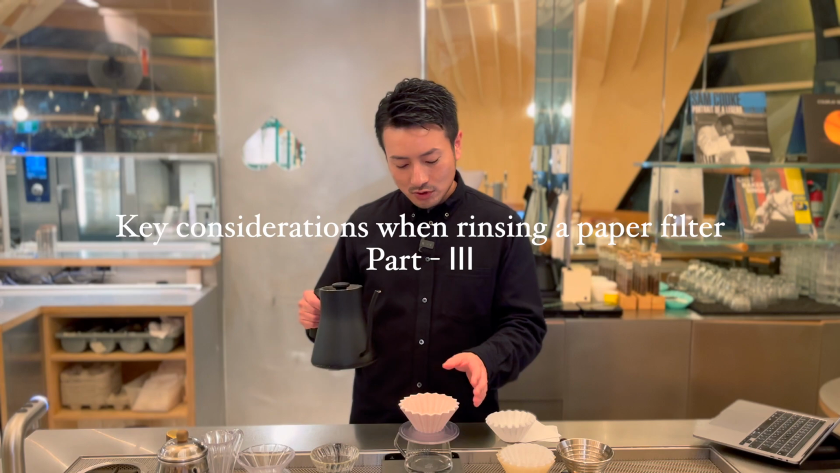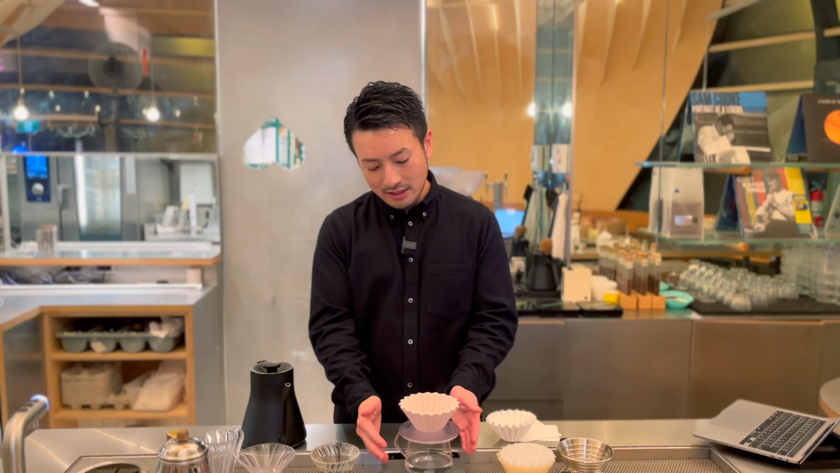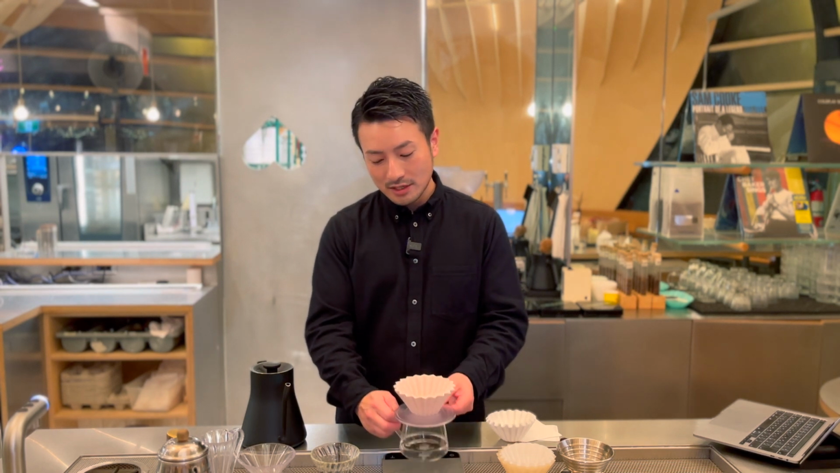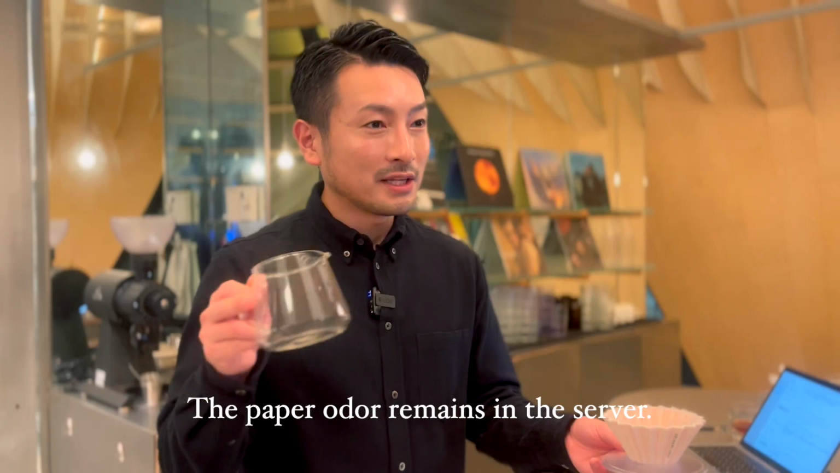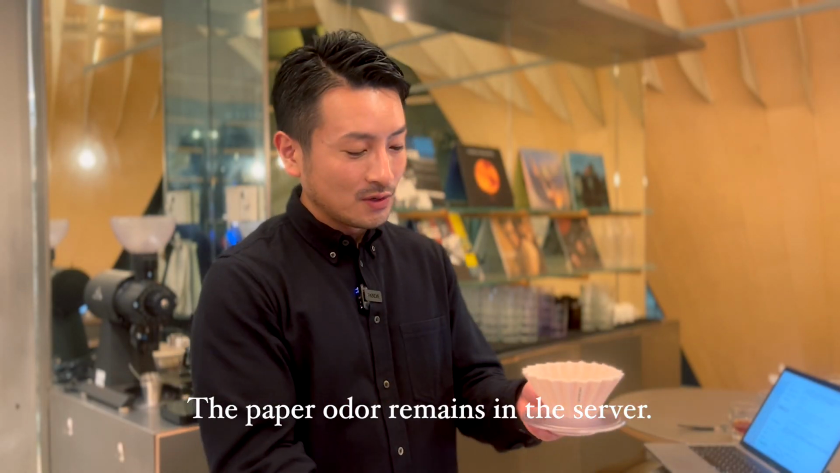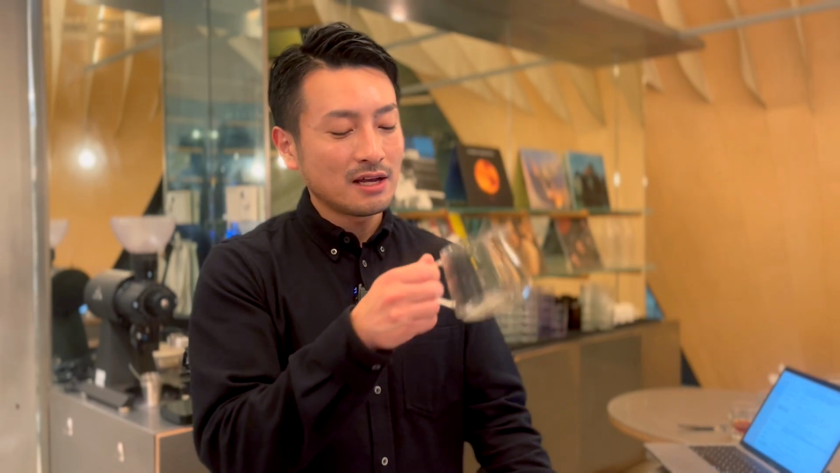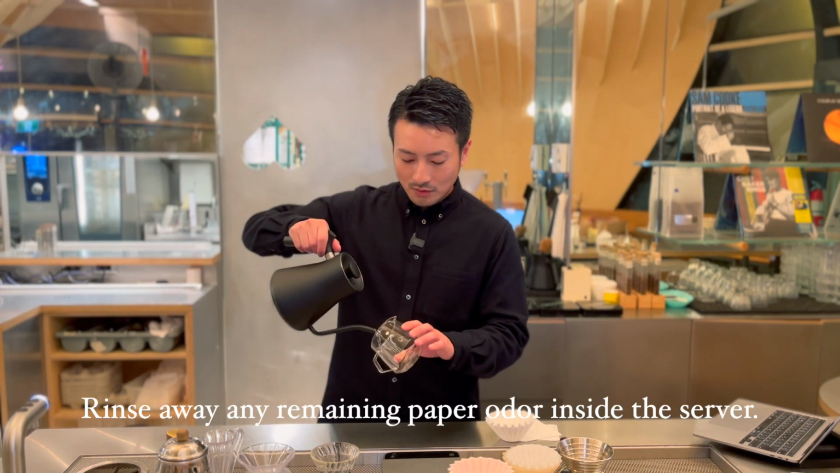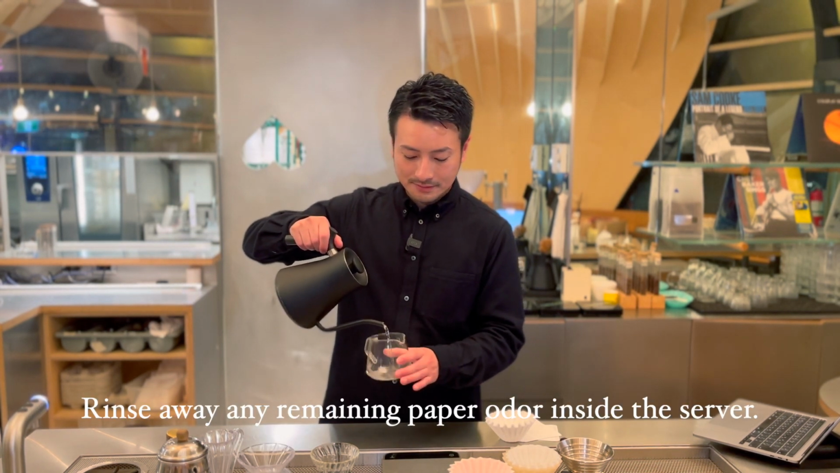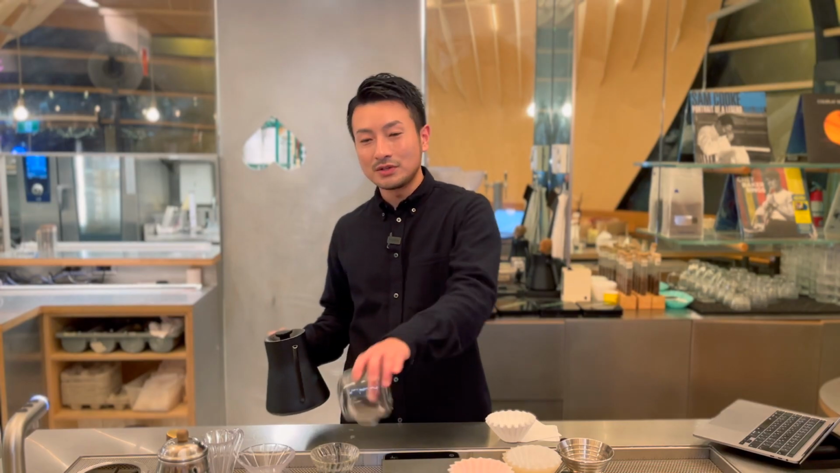The third thing to watch out for is the smell inside the server. After rinsing your paper filter, your server is sitting underneath, catching all that rinse water. But here's the thing. If you dump out that water and take a sniff, you might still smell paper. Why? Because the rinse water, which picked up the paper smell, has been sitting in the server. So even though you rinse the filter, if you don't rinse out the server too, that paper smell can end up in your coffee anyway.